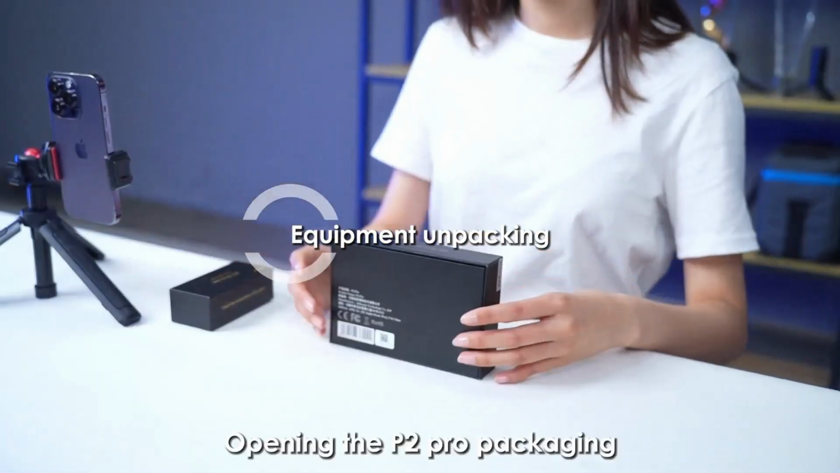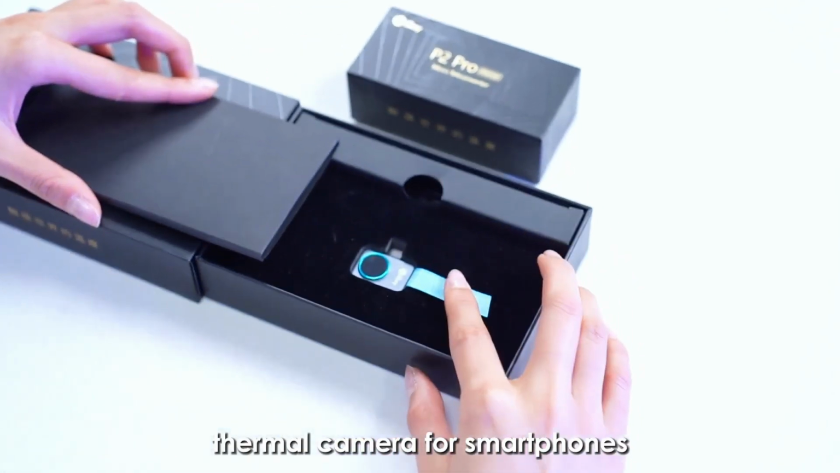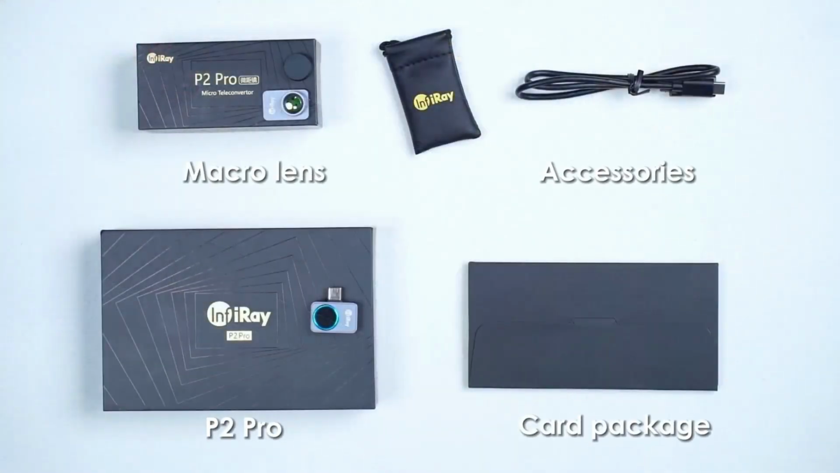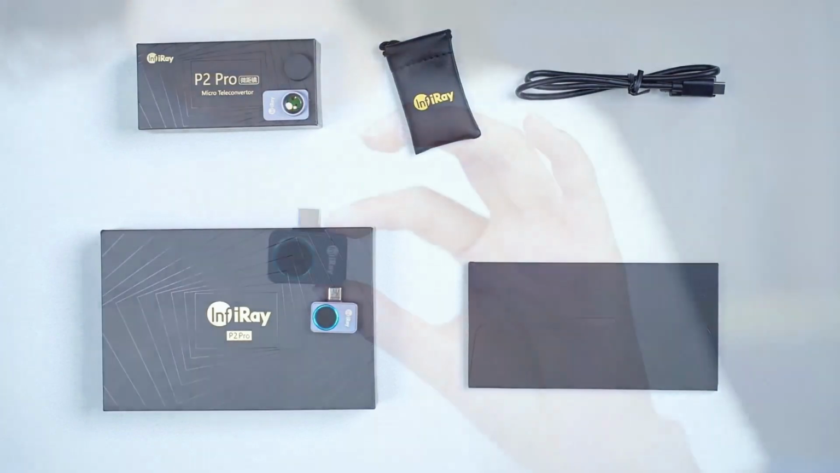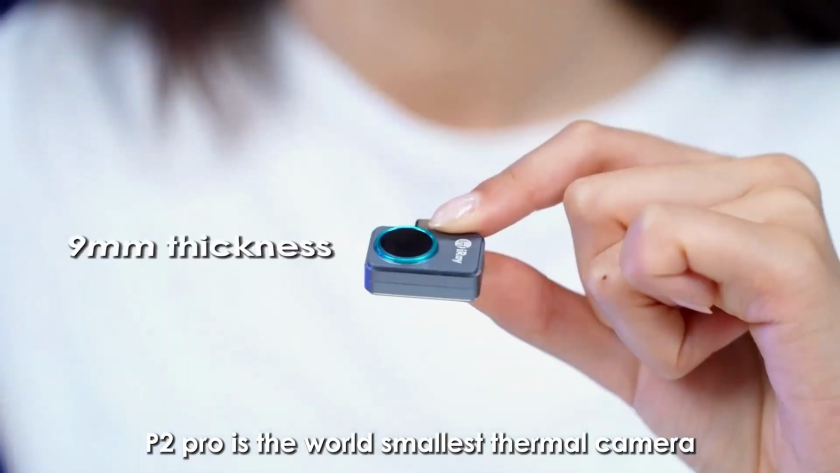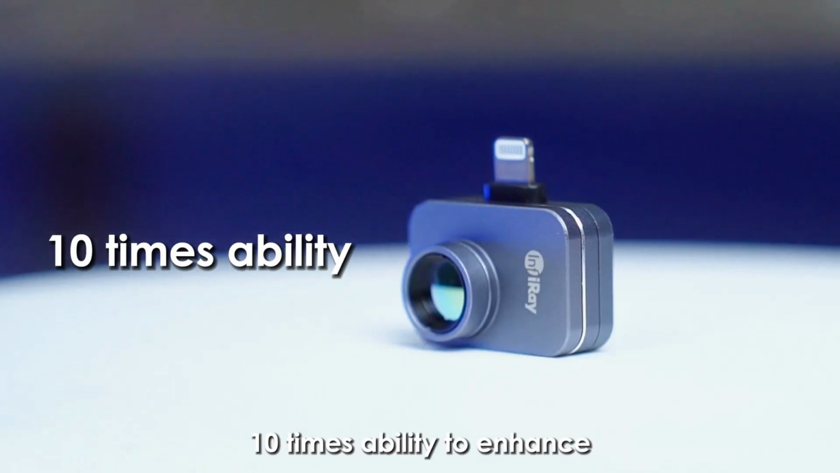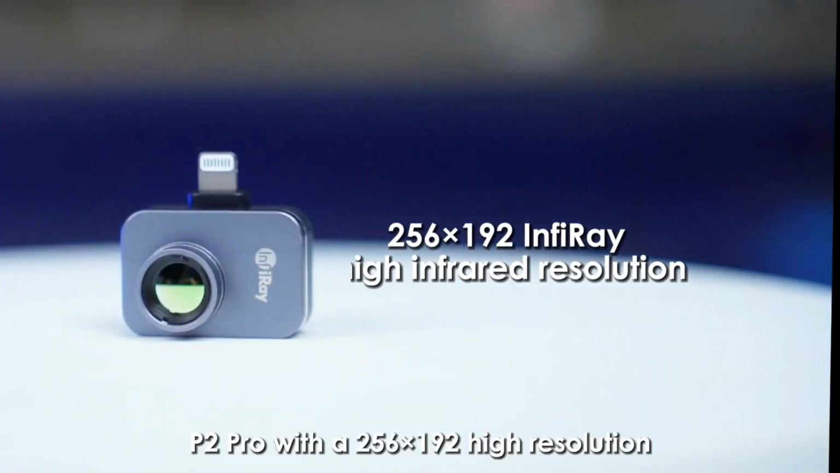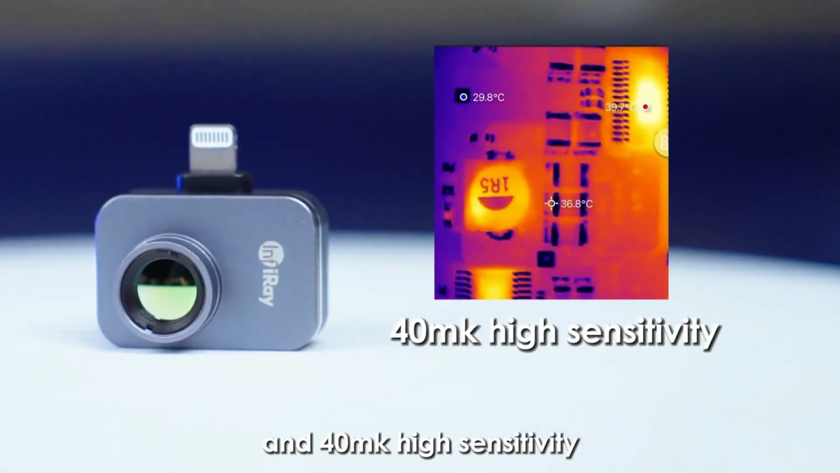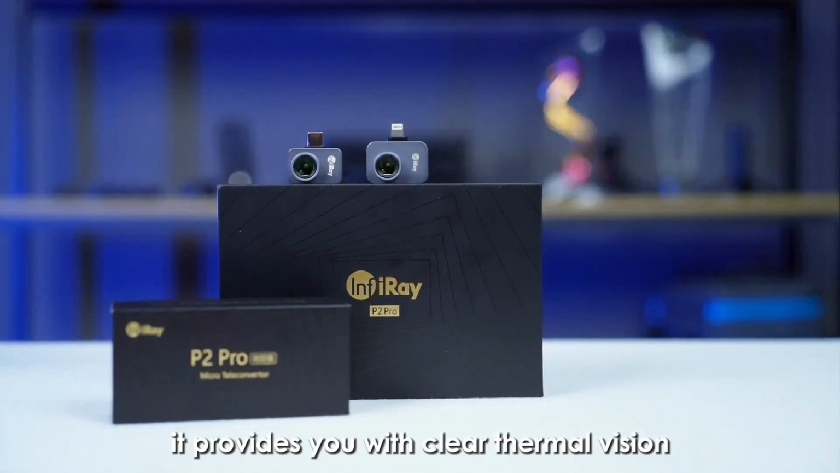Opening the P2pro packaging, you can see it contains the P2pro thermal camera for smartphones, accessories, and a card package. With a 9 gram metal body and 9 millimeter thickness, P2pro is the world's smallest thermal camera. 1/7 of the traditional volume, 10 times the ability to enhance. P2pro has a 256 by 192 high resolution and 40 mK high sensitivity. It provides you with clear thermal vision.